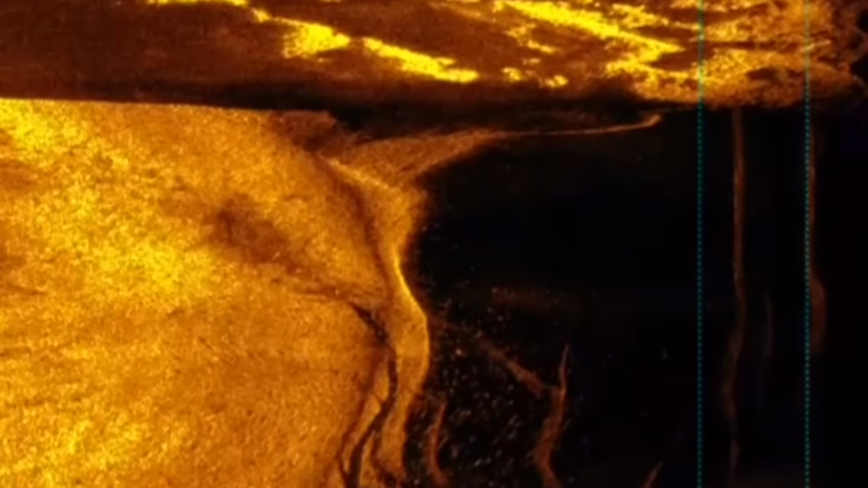I'm going to just play this now and we'll watch it in real time. Now just as it goes up the screen, as we're travelling up, I think Pete's just sped it up there and he's highlighting something. Now we're going up and there is the riverbed.